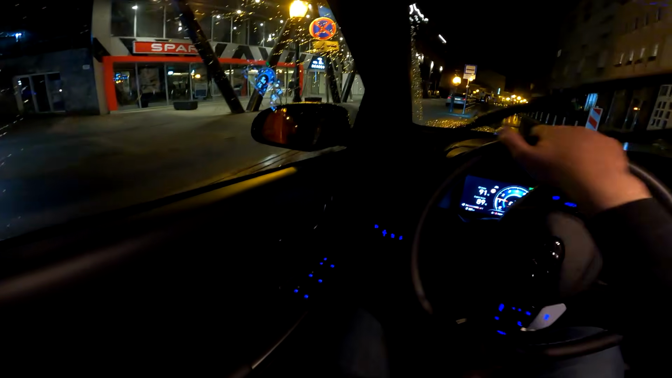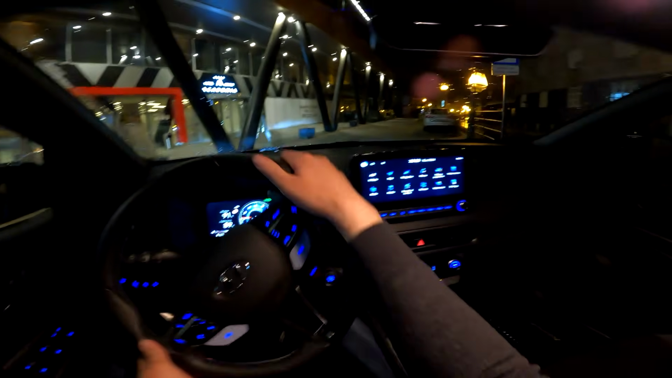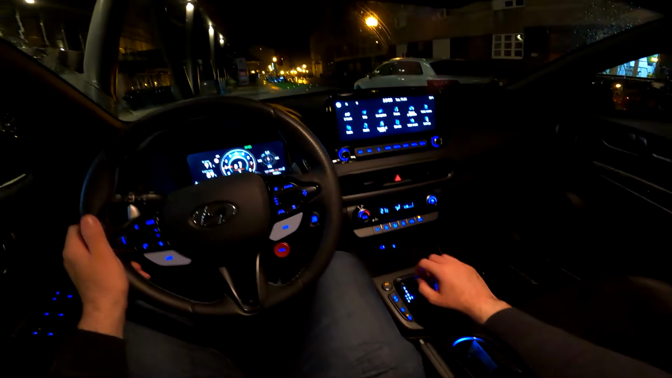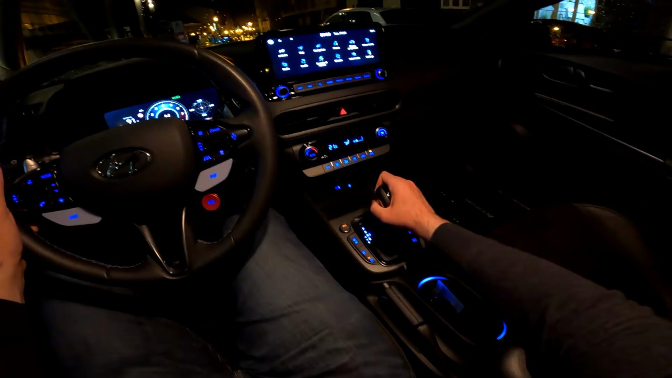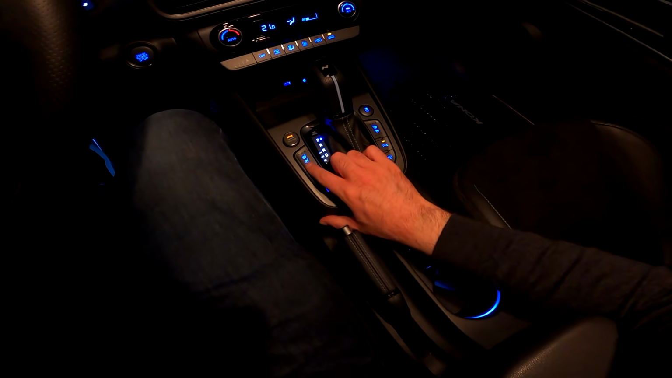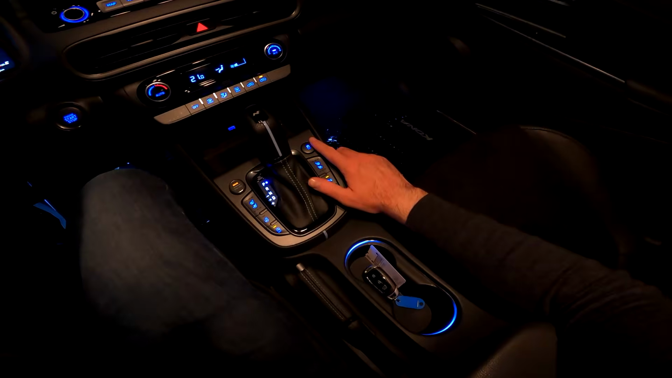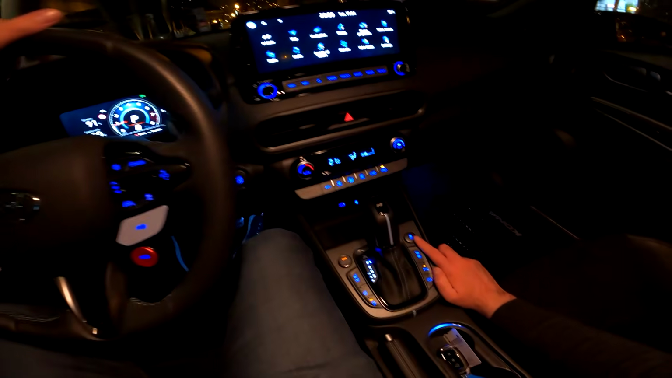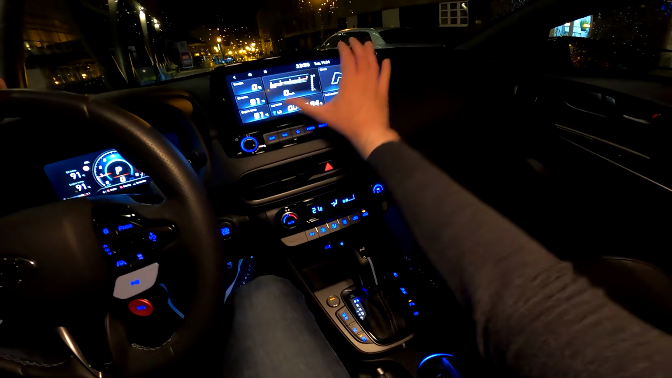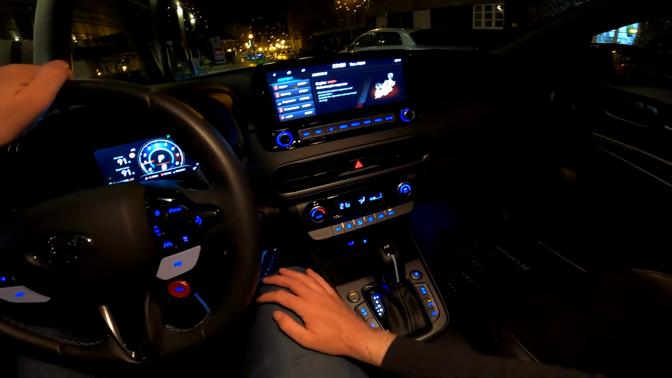Quickly stop here just to show you the setup that we have. Put it to park, and so you see those buttons for the cooled seats and heated seats. We have the button for the traction, and I want to show you the special custom mode which you can configure.